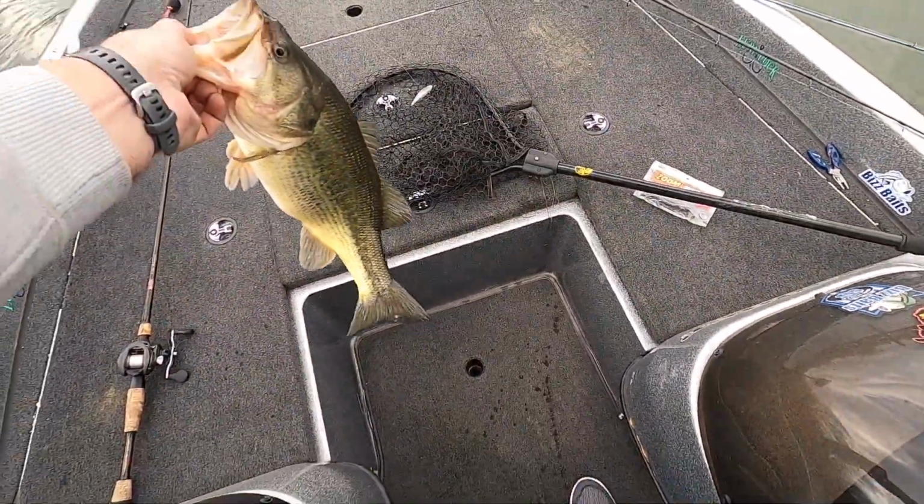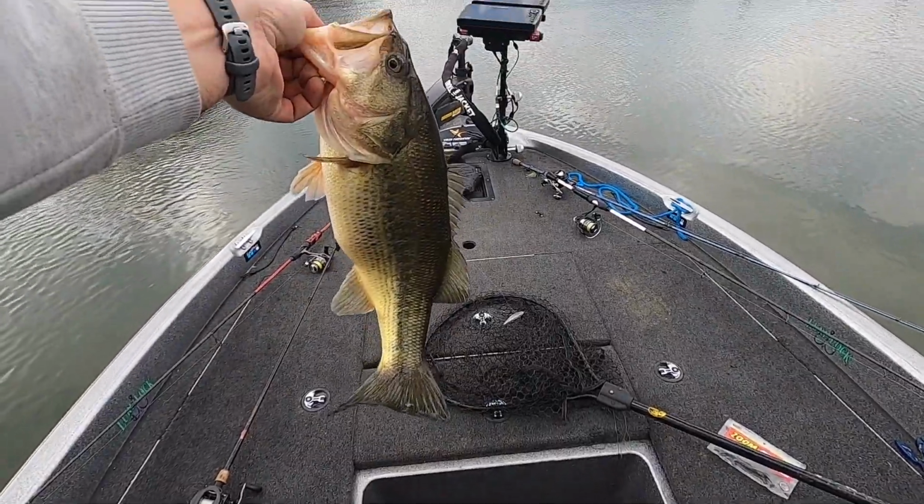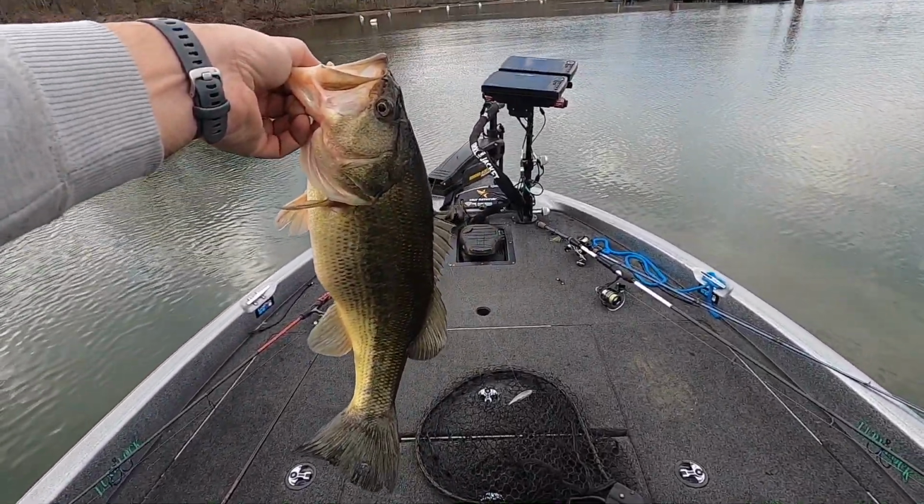There we go, guys. That's my first Mega Live fish. He is a dandy. My first Mega Live fish came up right from the bottom.